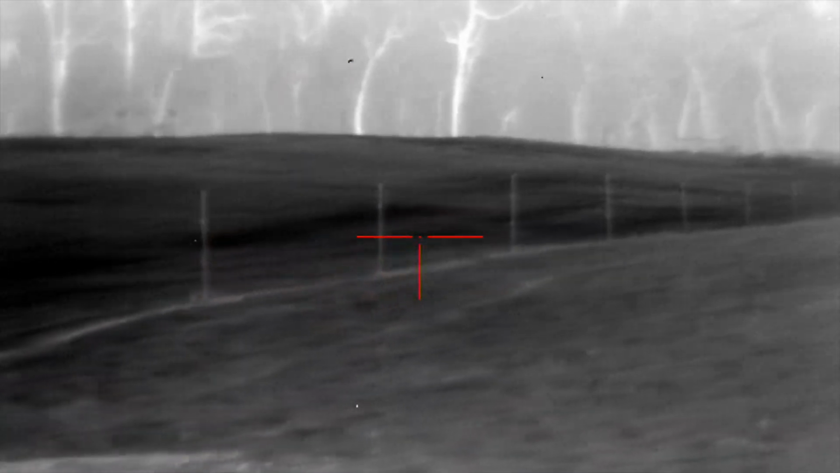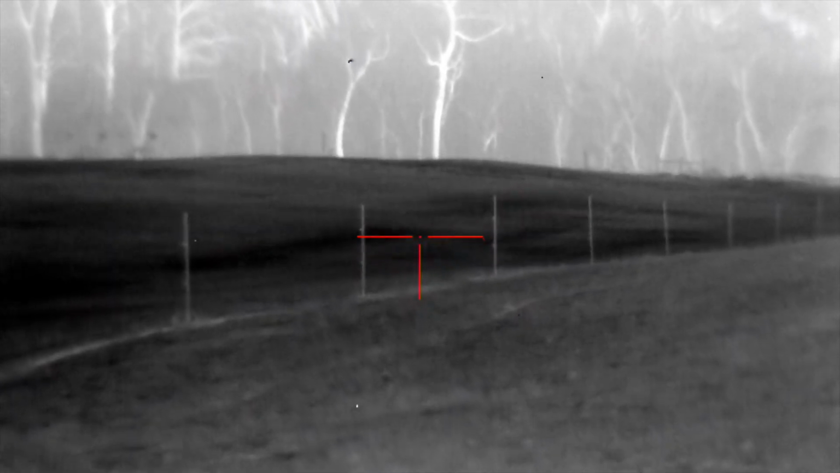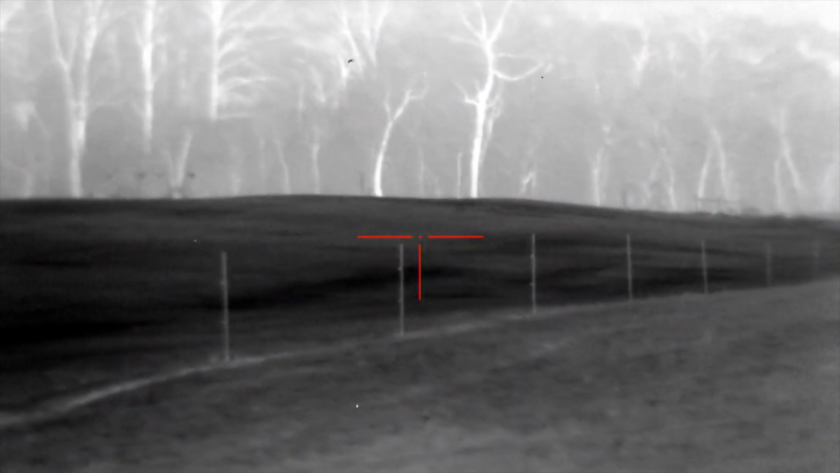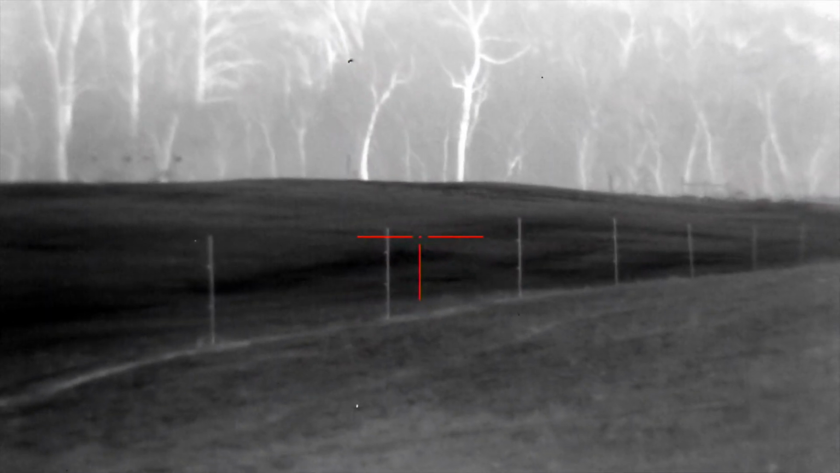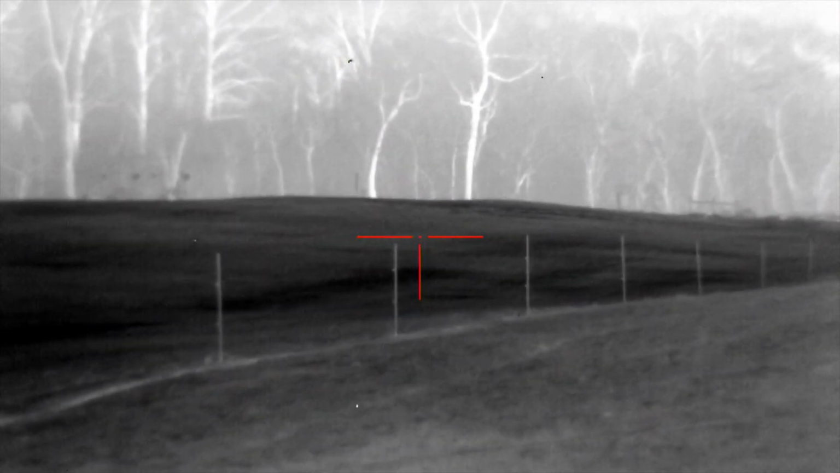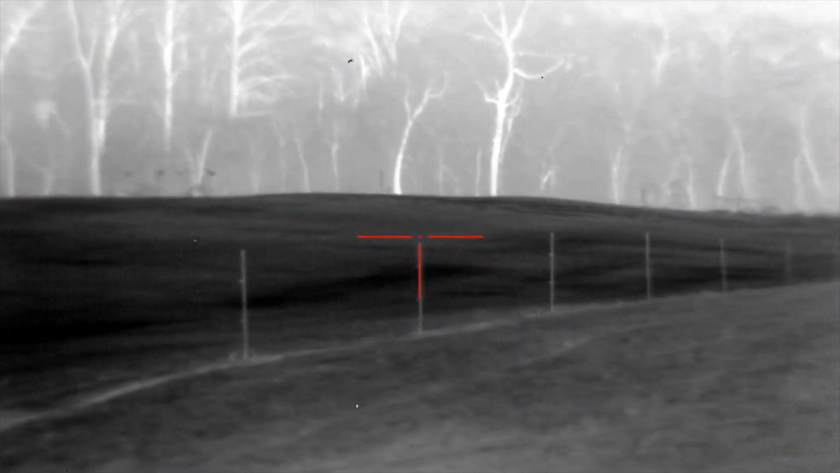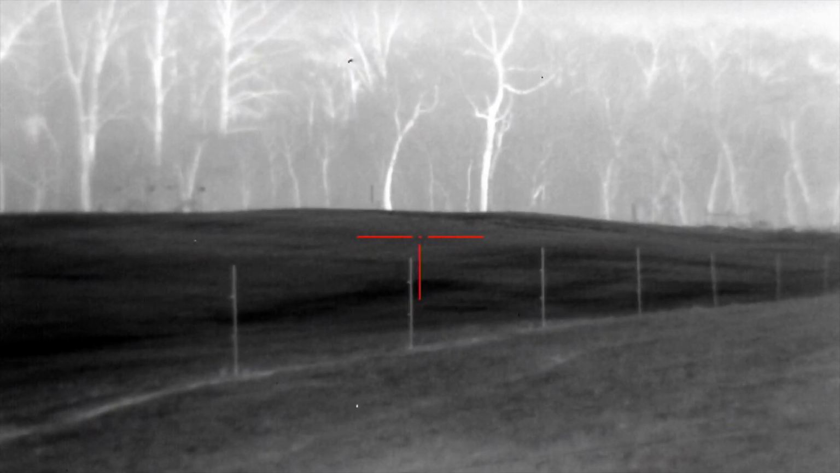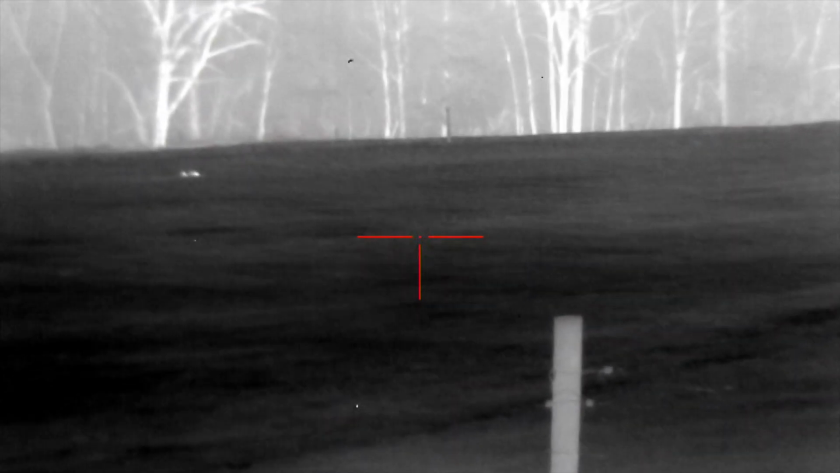But what's crazy is we have a ginormous pack of coyotes back at the truck, literally 200 yards past our truck, that lit up and started howling. So what we're hoping is that we're not going to call anymore. We're just going to let things die down, go get these dogs, get back to the truck, figure out exactly where they're at, and then we're going to make a play on that other big group and see what happens. 100%. Oh, man. That's a pretty sight. That's awesome.